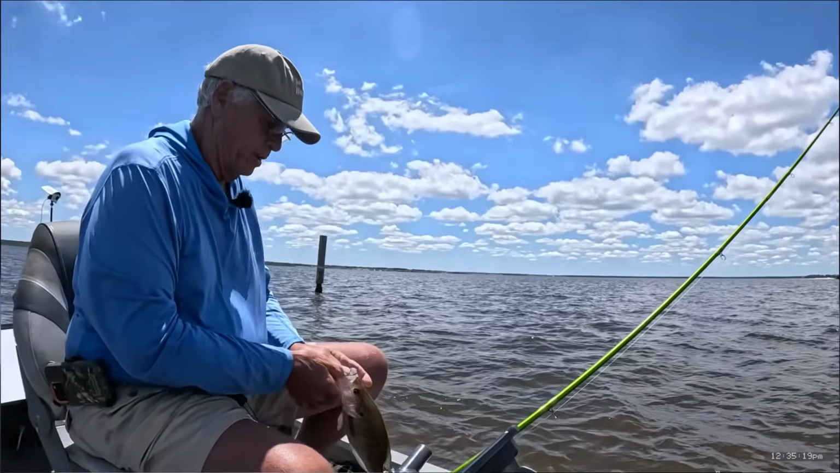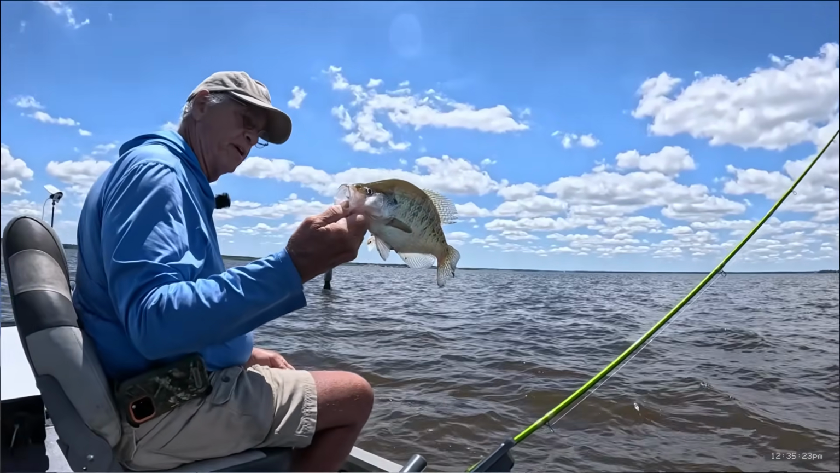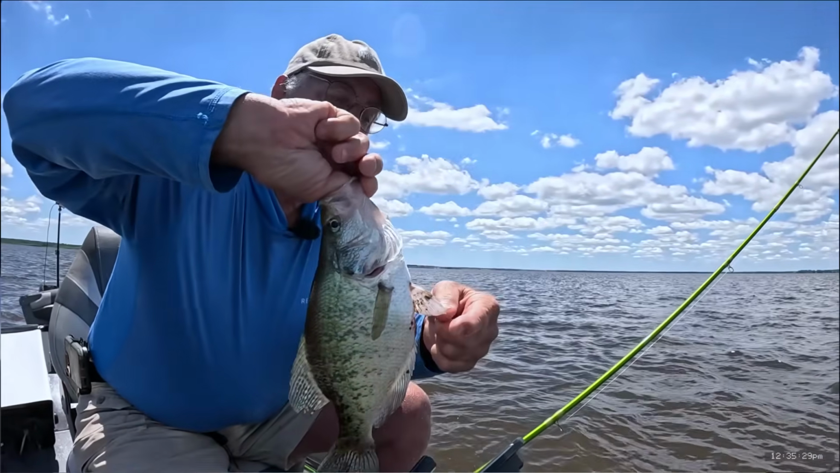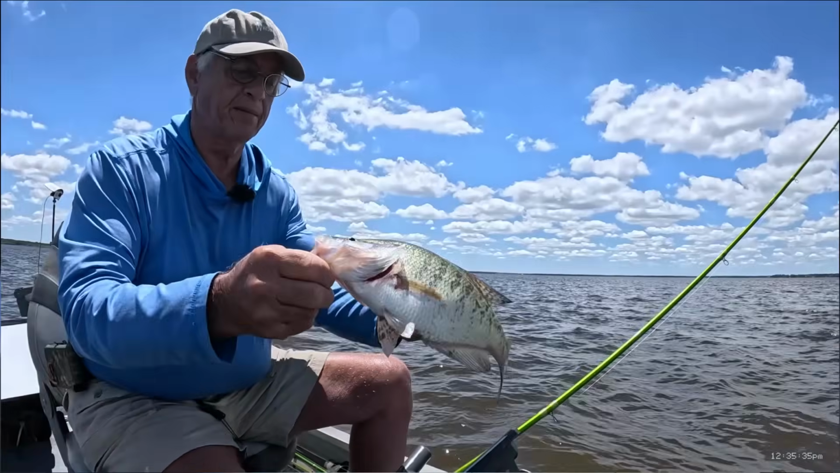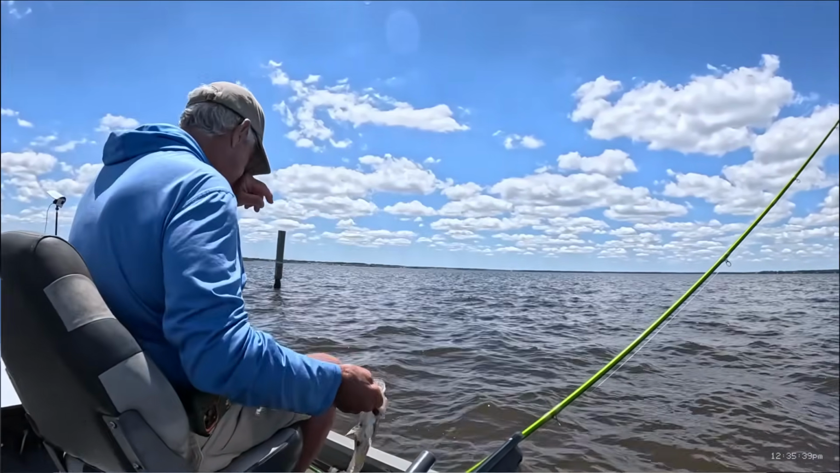I really thought the fish would be deeper than that by now, but they still kind of hanging out around these beds. Look at that fish right there, got mud. Can you see that? He's been sitting in the mud. Look at the mud on his fins right there and mud on his belly. I mean, he literally was sitting in the mud. How about that? Sometimes you got to get in there and dig them out of the mud.